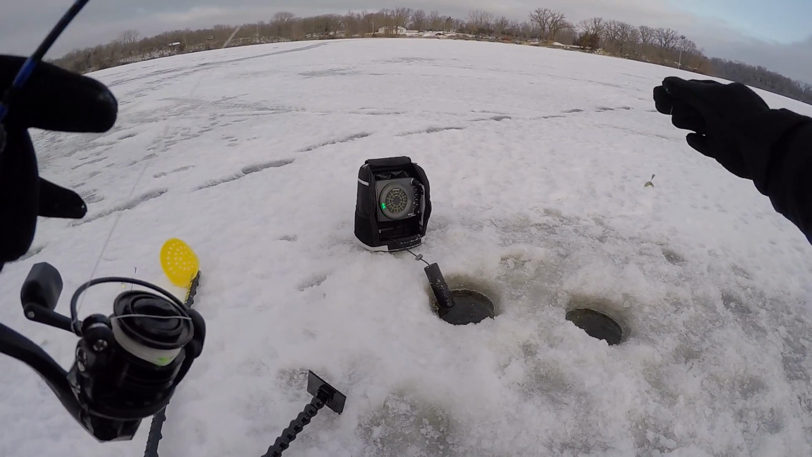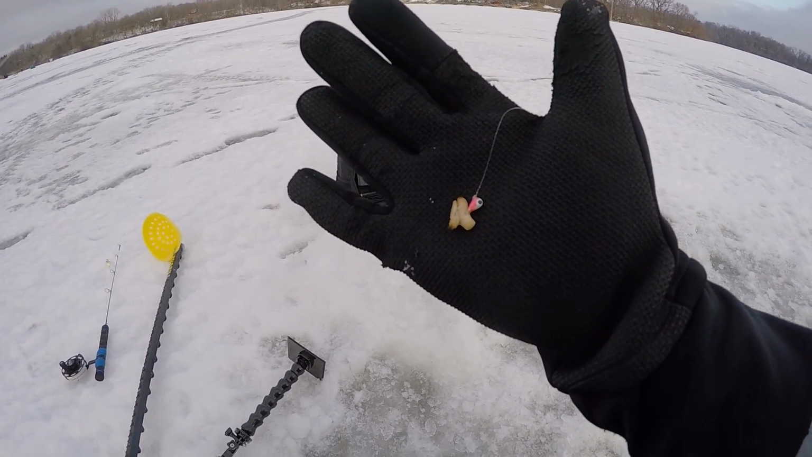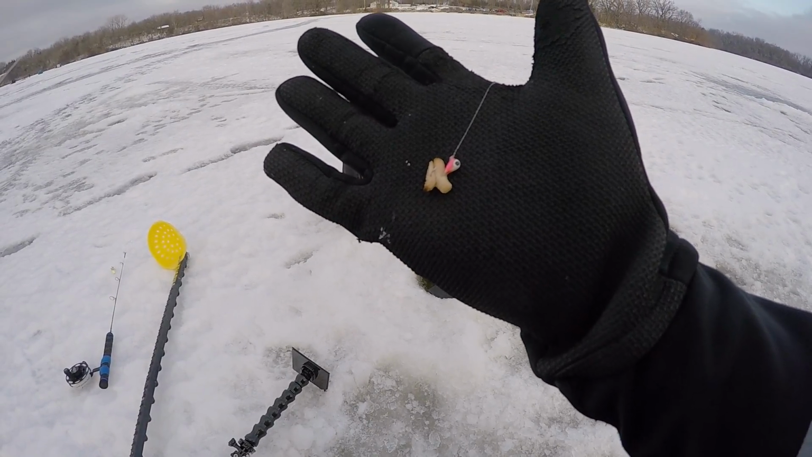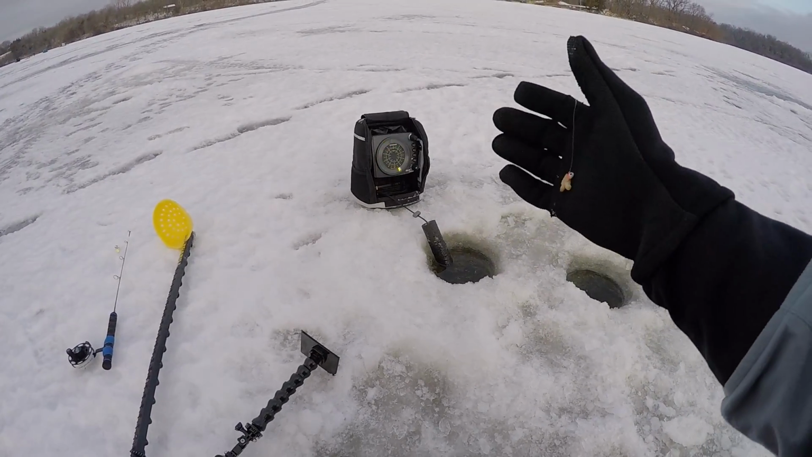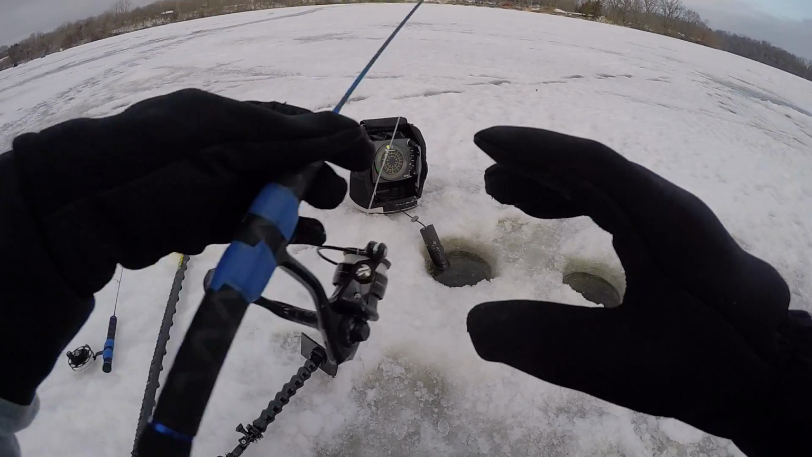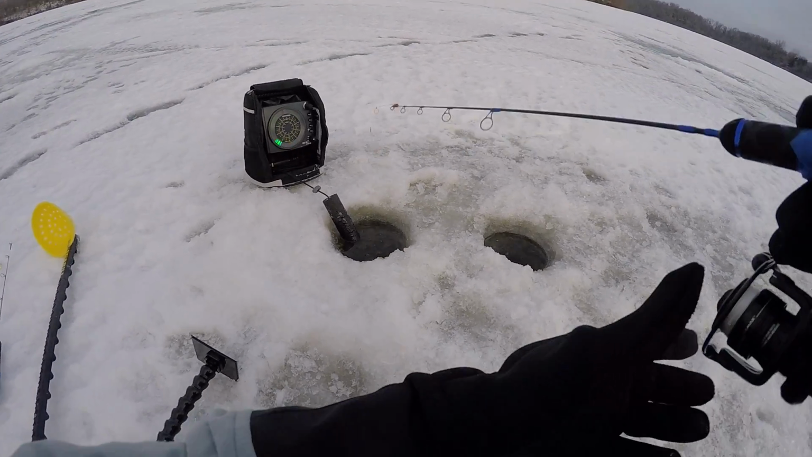Well, guys, we switched cameras, but here is what I'm fishing with today. This is a Kinder's Outdoors 4mm tungsten jig. It's pink and white, tipping it with 2 little waxworms. We got a split shot about 6-8 inches above that. And so far, that is what all of the fish have come on today.